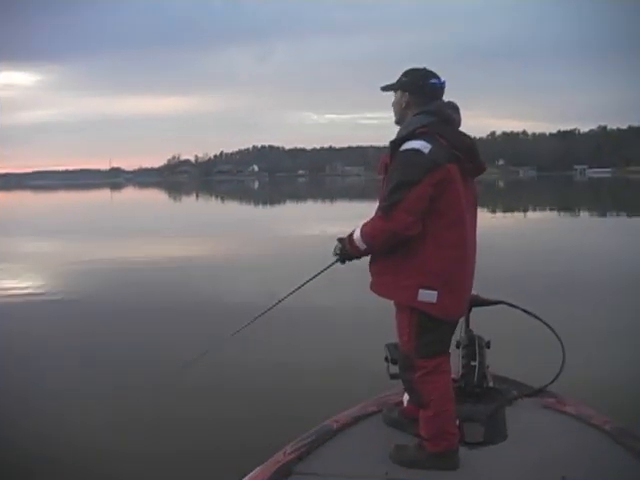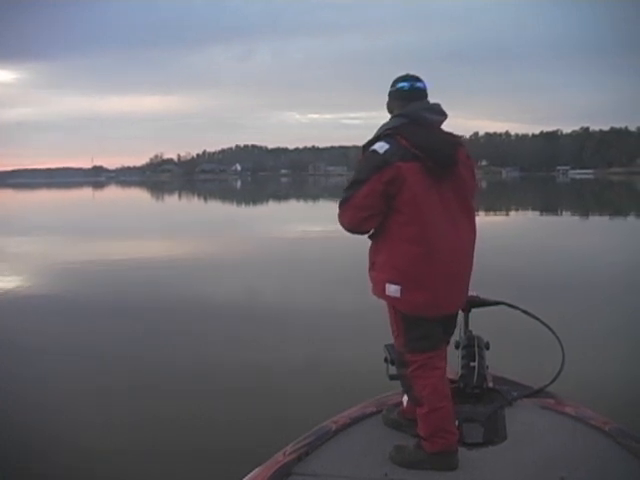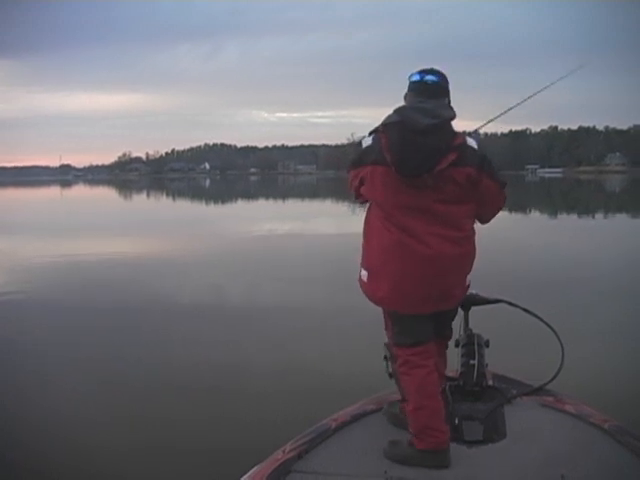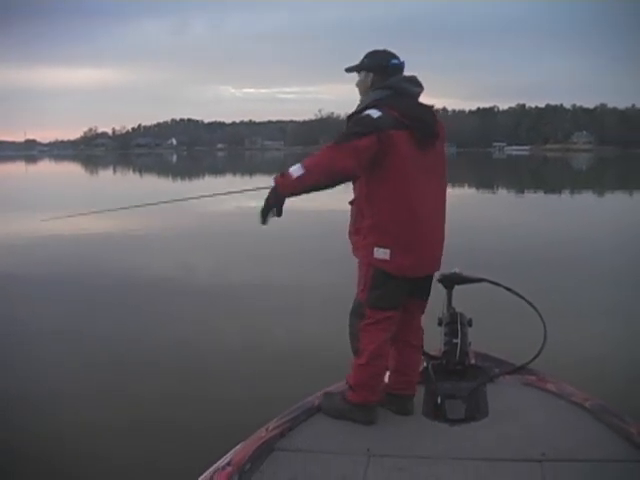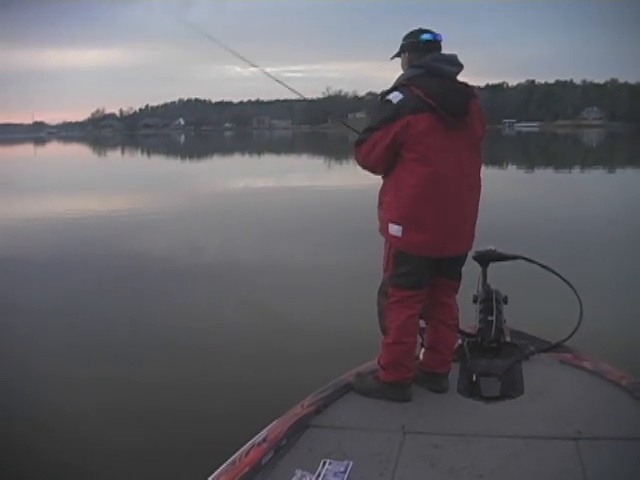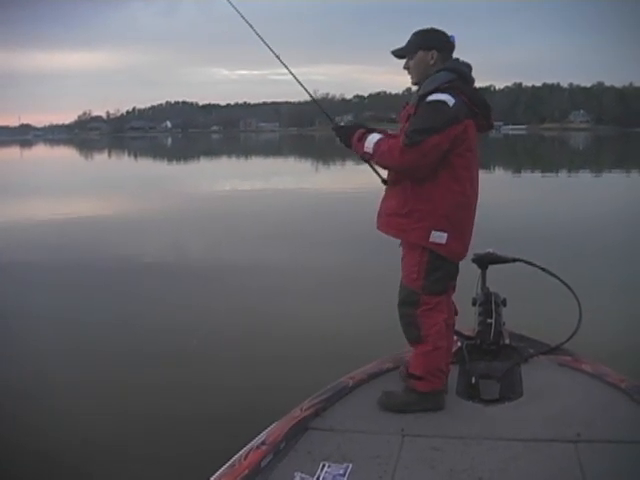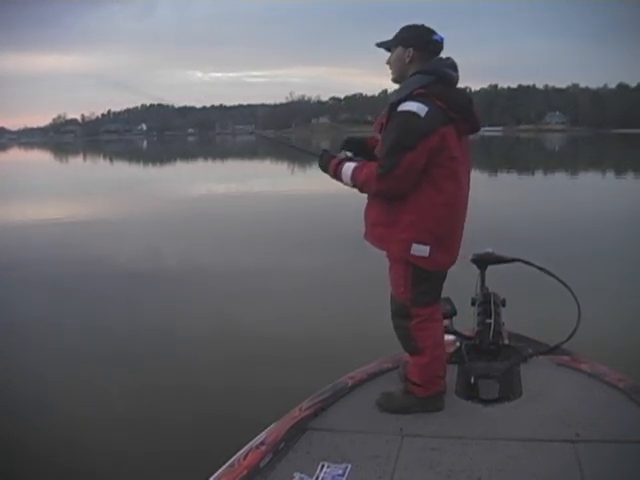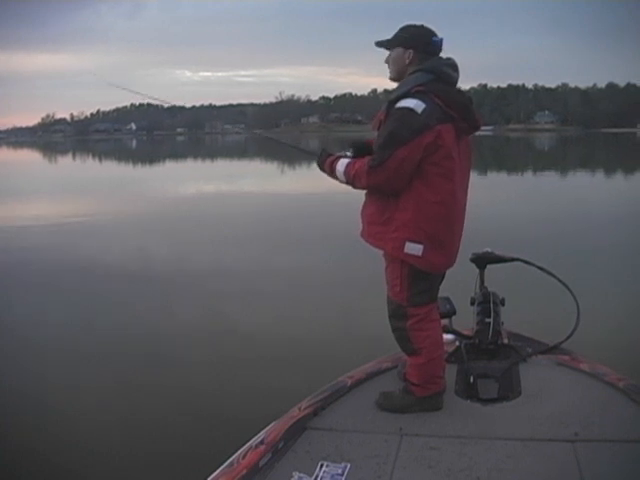That's my theory anyway. I mean, it's proven to be the case for the last several years. These fish are out here feeding on the bait. They're not relating to stumps or brush or anything like that. They're just suspended in and around the pods of bait fish. And so when you're out here in the middle of the channel in 26, 27 foot of water,